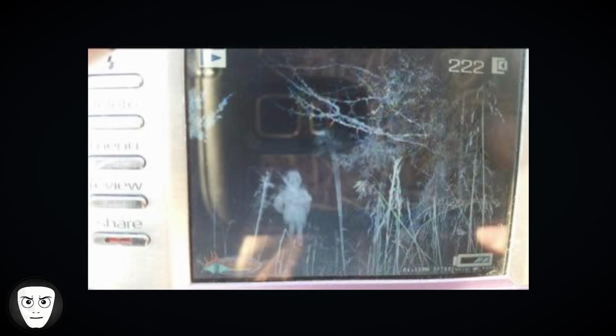Some suggested it may have been an animal or even an object caught at an unusual angle, with the camera's infrared lighting creating a misleading image. Others weren't convinced. The homeowner later checked the area in daylight, but found no sign of anyone. Whatever appeared on the trail camera that night, it was gone by morning. So what do you think was standing among those trees?